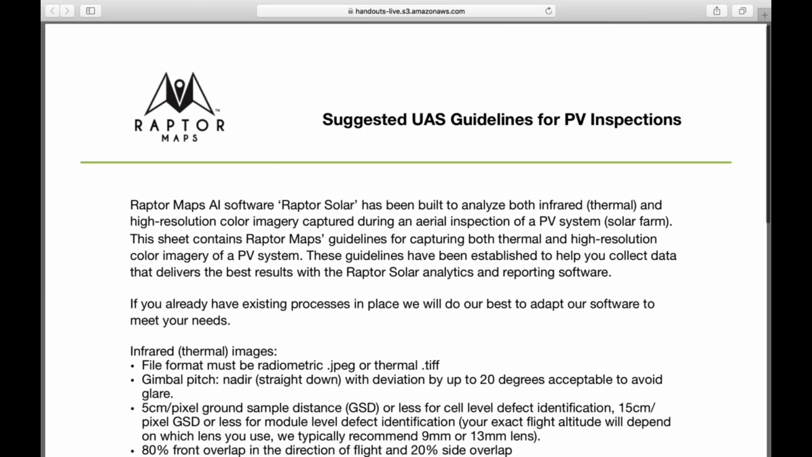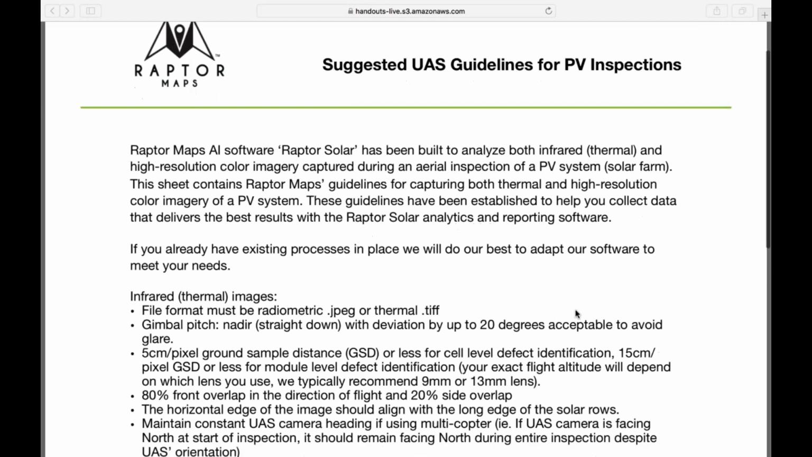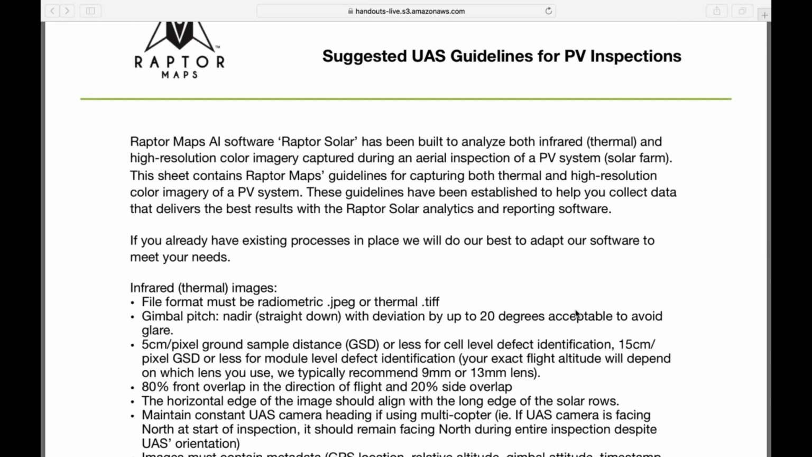Okay, so let's take a look at some of the items you guys have listed out. This is recommended guidelines from Raptor Maps themselves. When we set these up, we'll take a look at GS Pro in just a second, but I just want to go through some of these things that seem to be problematic when you're trying to help out or have the correct imagery as far as that goes.